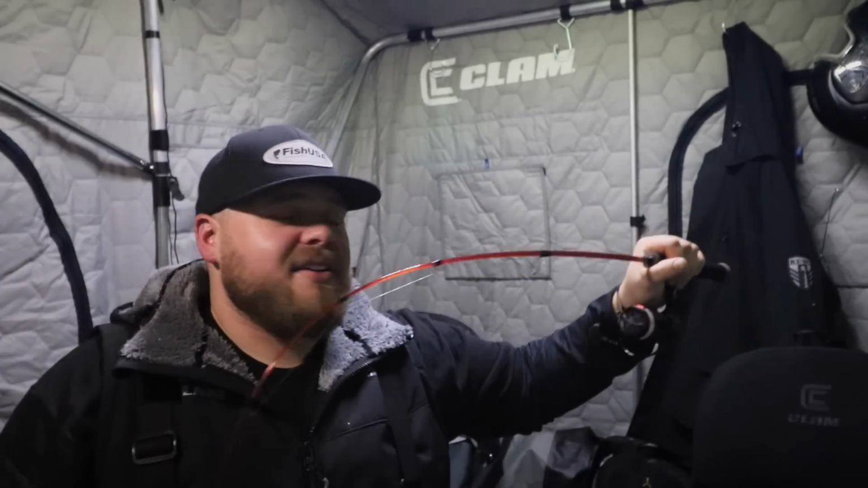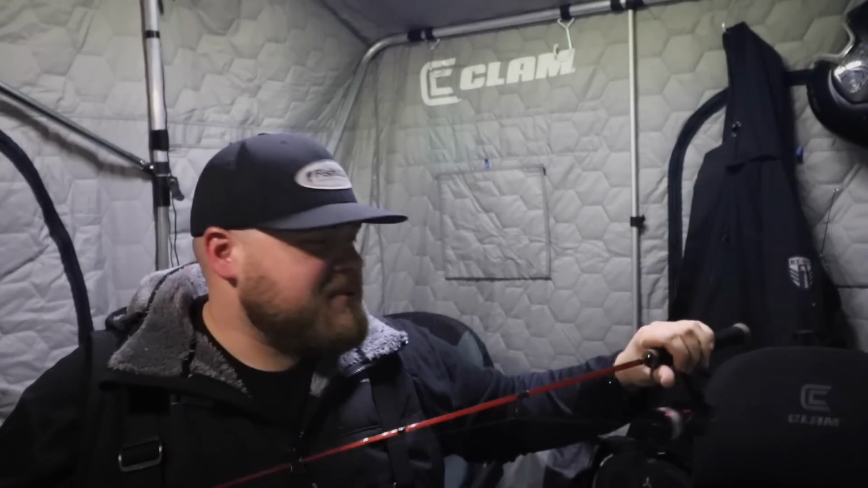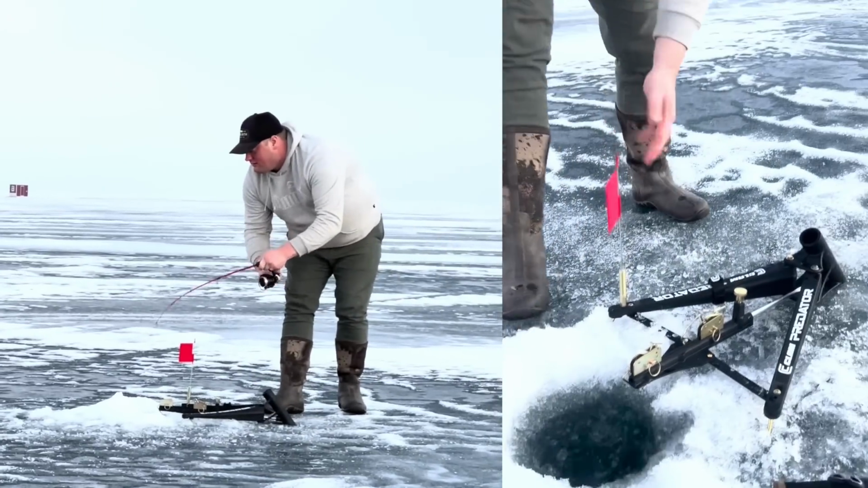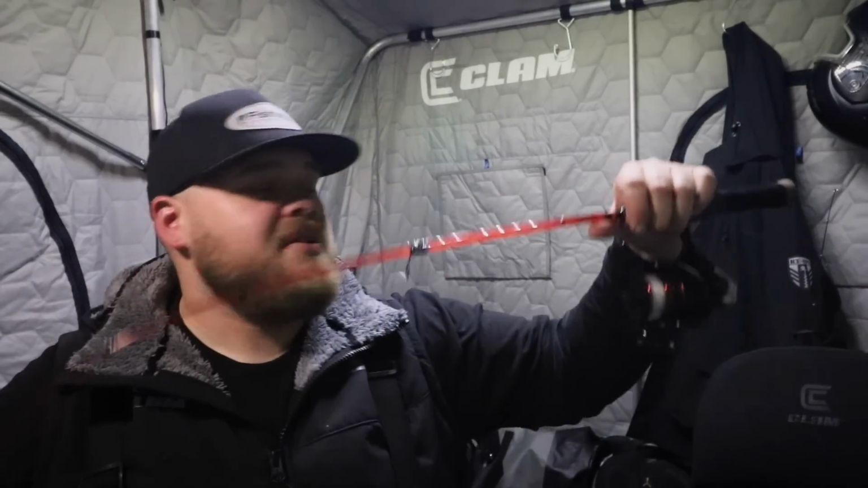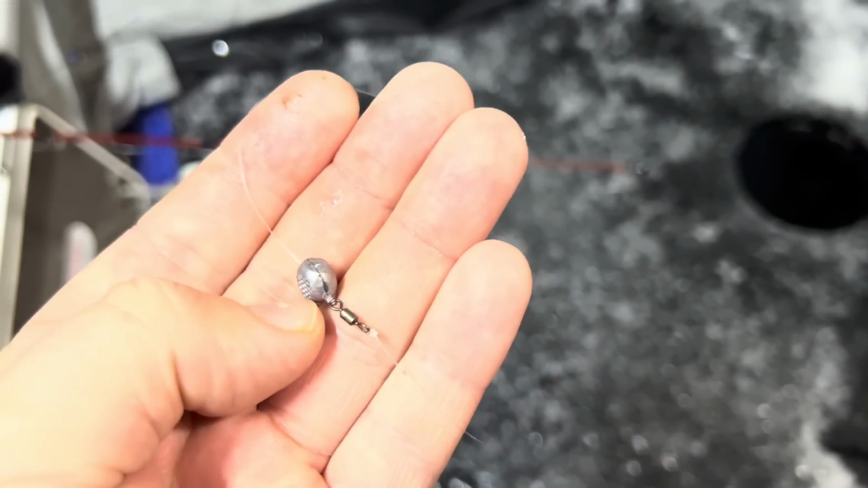Awesome dead stick rod, especially if you're using iFish Pros, Clam Predator tip-ups, automatic hook setting devices. You really shouldn't use a graphite rod in automatic hook setting devices because you're going to explode that thing. And that's where fiberglass rods shine. I have 8-pound Sufix Mono mainline, a little swivel, split shot, and then an 8-pound fluorocarbon leader.